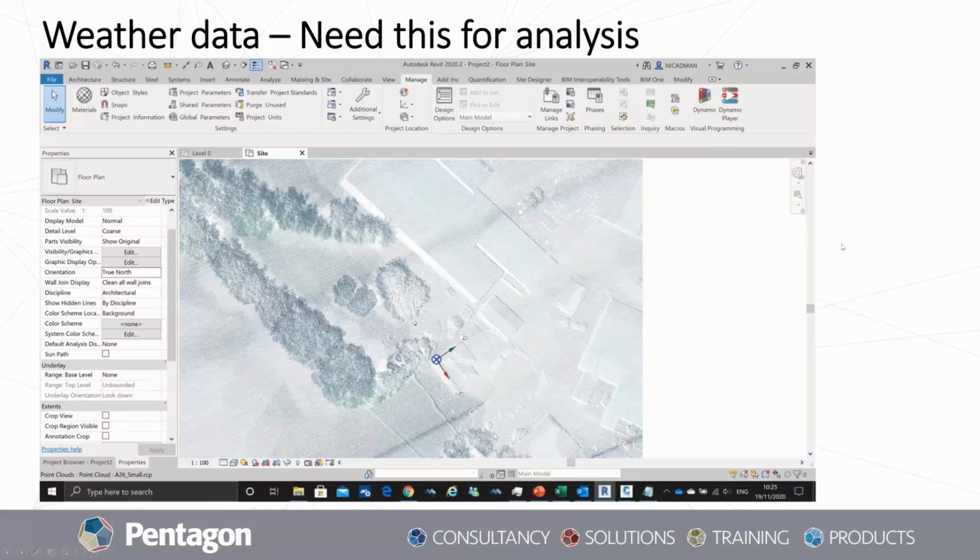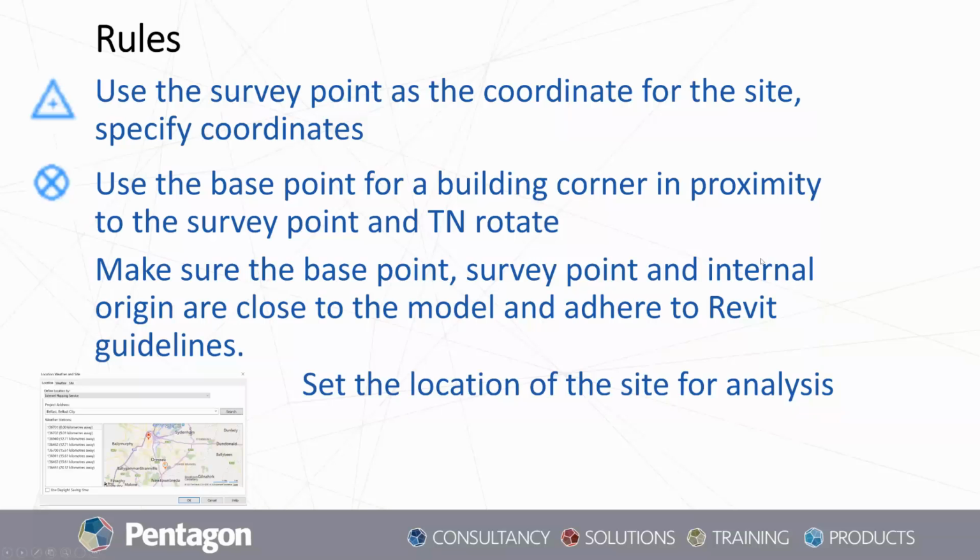Now, to summarise what we've just discussed in a technical aspect, the rules are: you use the survey point as the shared coordinate system for this site. It's the survey point that you specify the site coordinates on. You use the base point for a building corner in proximity to the survey point, and you rotate your true north value to that. So the survey point is your grid. This is your coordinates for the site, and your base point is the origin of the building that you're going to be building on that site.